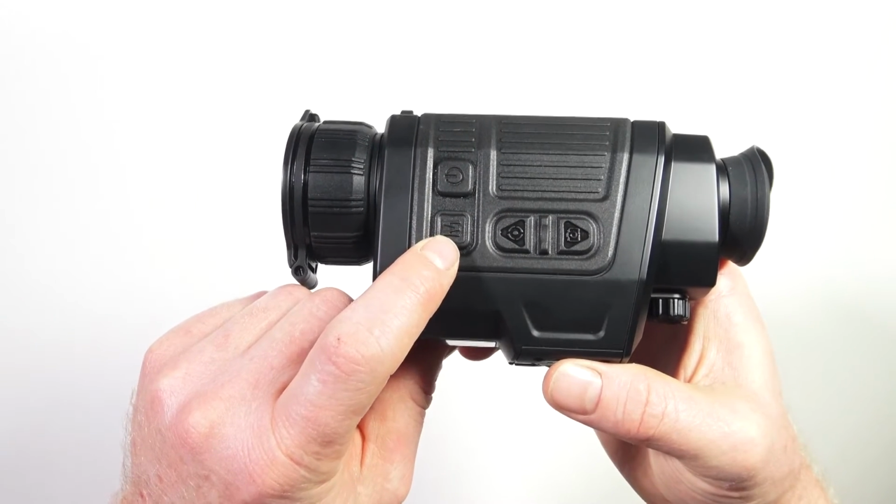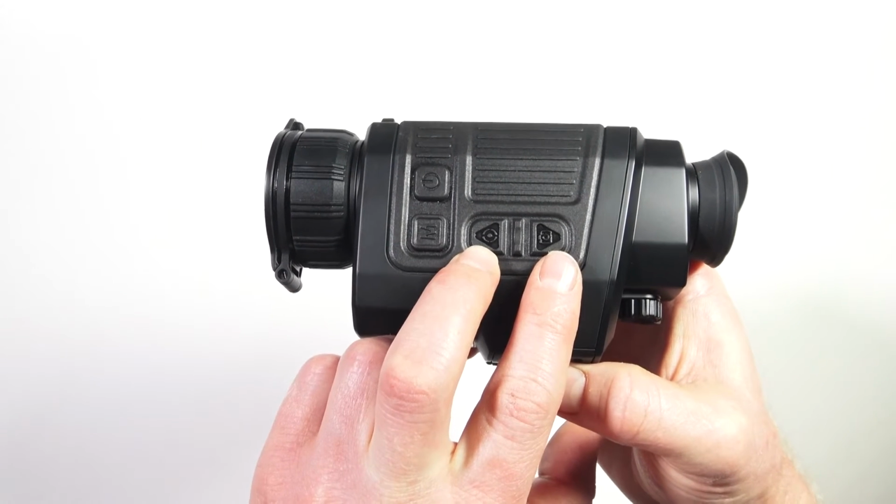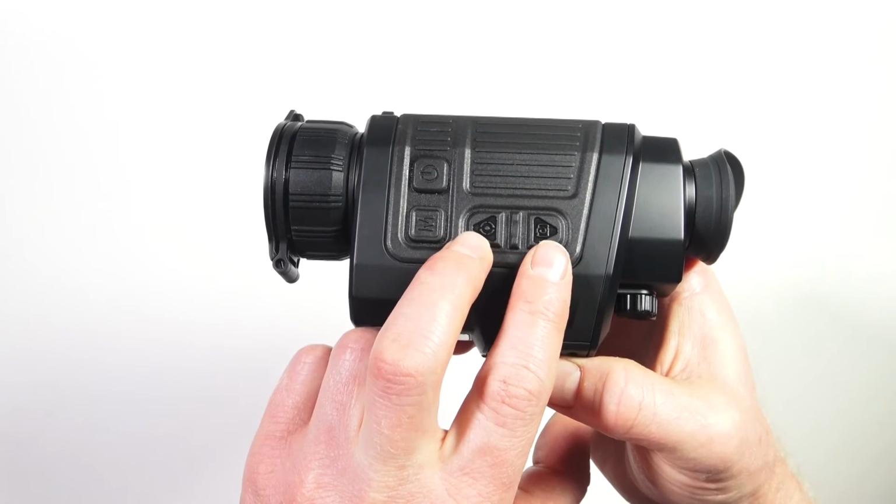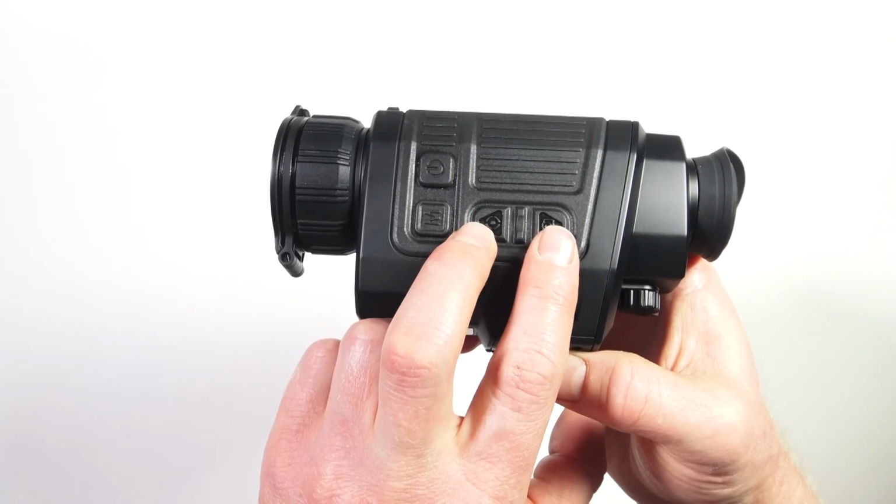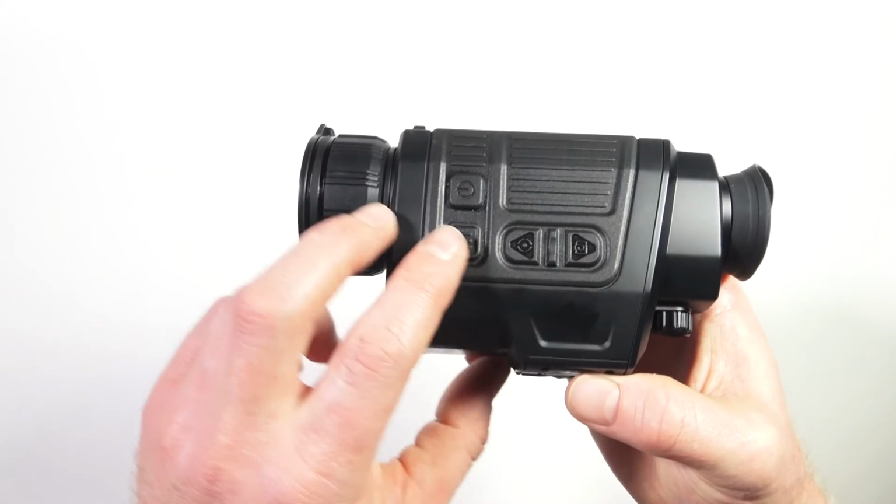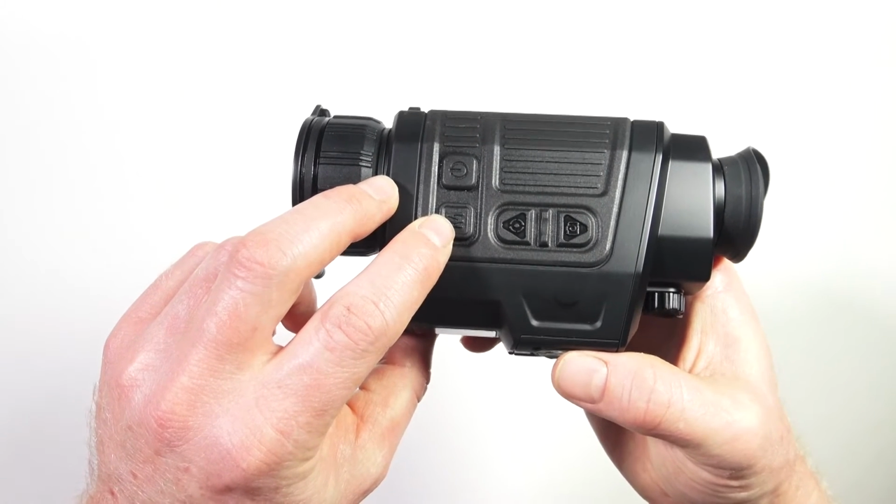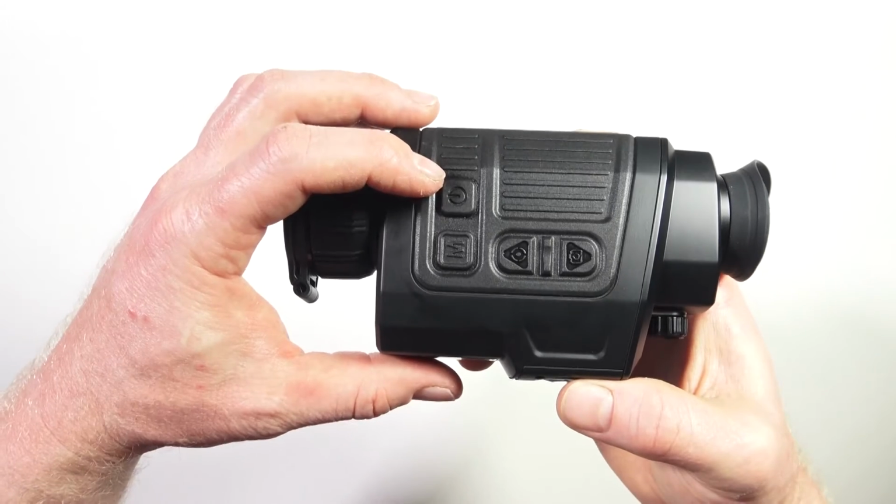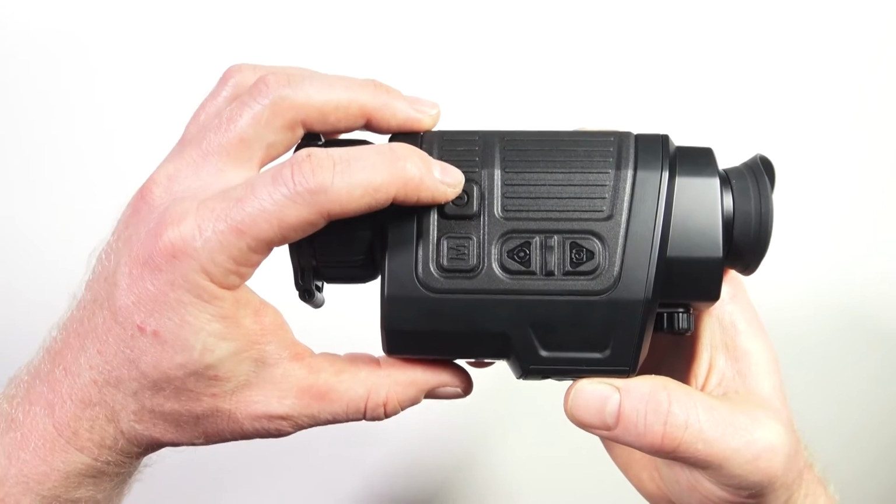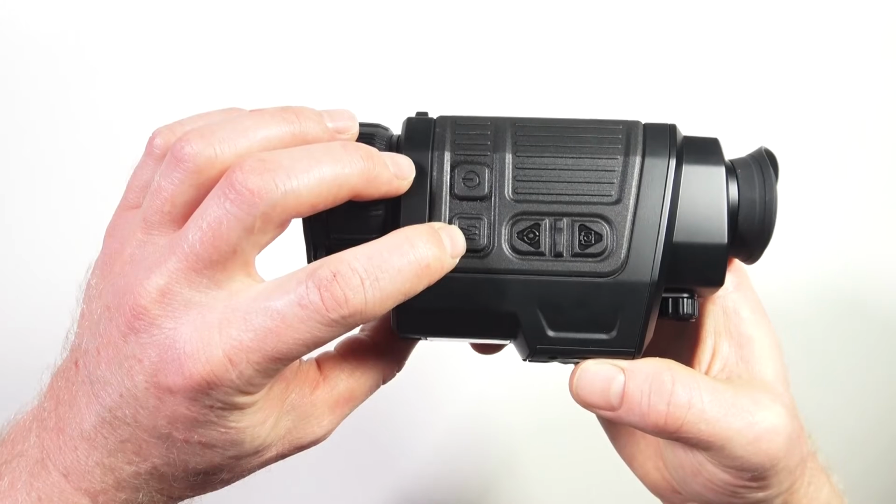Long press on the M button will open up the main menu. Then to navigate the main menu, you simply use the rangefinder button and the capture button to navigate up and down through the menus. And then a single press on the M button will allow you to make changes to the selected option. Now, if you want to go back, once again, you can press the power button, or you can press and hold the M button to close the menu down.